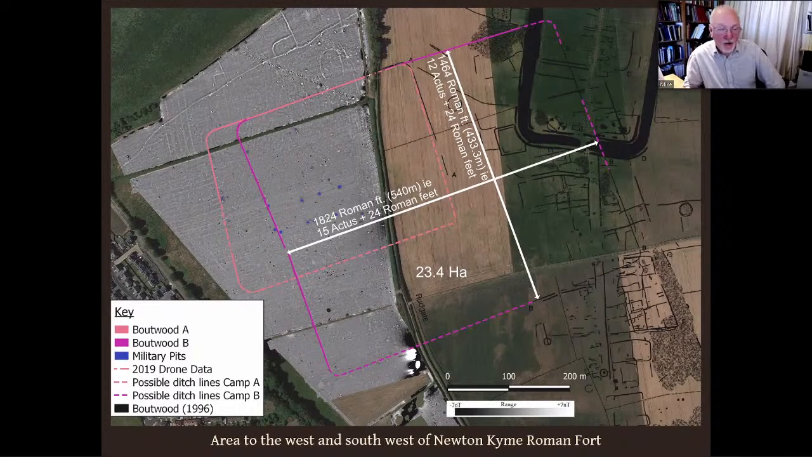Now, the crucial thing here is the size of this one. It measures inside its ditch 23.4 hectares and probably a precise measurement of 15 by 12 actus, and actus is 120 Roman feet, across the ramparts. This would make it the biggest in England. There's one in Herefordshire that's almost exactly the same size. It is clearly for a very large army being assembled here, presumably ready to move north.